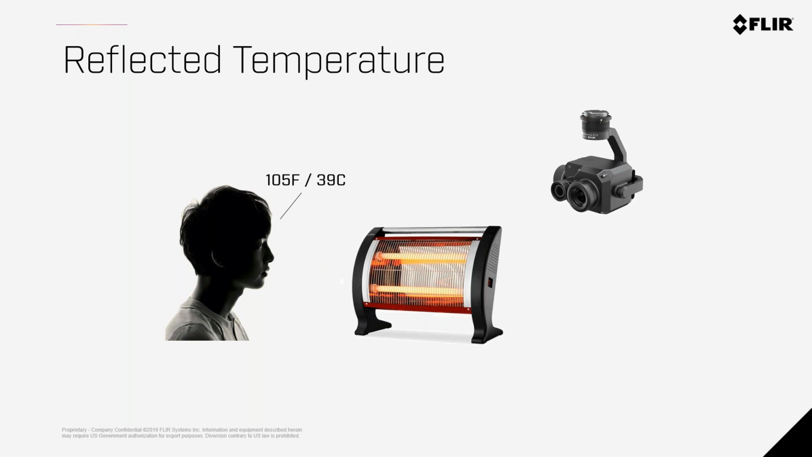If it's a cold day, or if the sun is out, or if there are a ton of people in a room and you're trying to measure the temperature of the wall, the temperature will be different based off of the reflected energy coming off of everything else in the room. So consider this another variable you need to input into the thermal imaging camera, to allow it to adjust for those components that will impact the ability to read a true temperature.